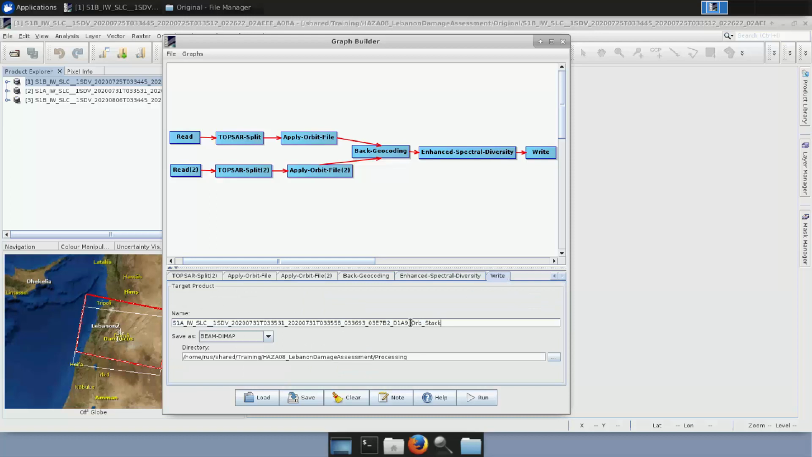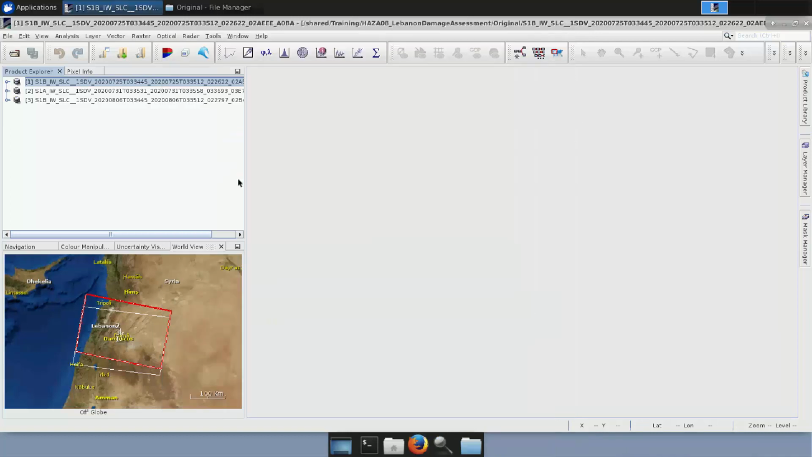And on the right one, we see again that it's giving such a long name, and we rename it again, just keeping only the necessary information: Sentinel-1 IW SLC 2020-07-31, 2020-08-06 this time. And we click Run.